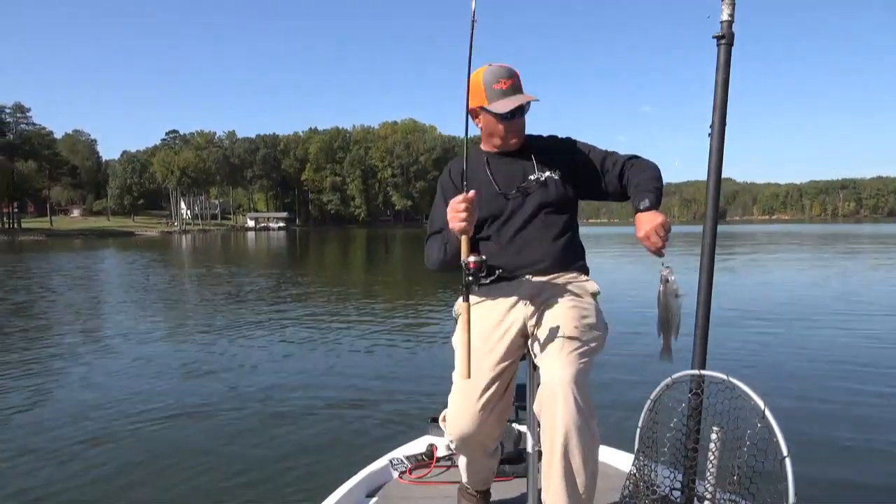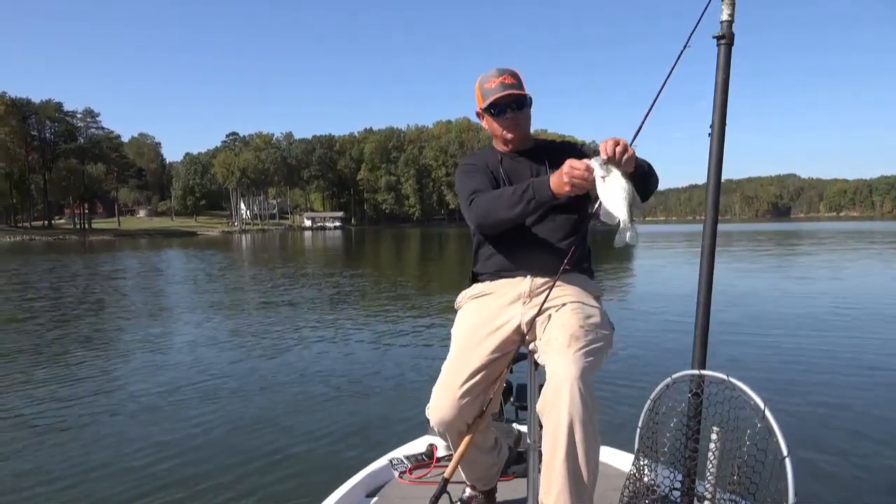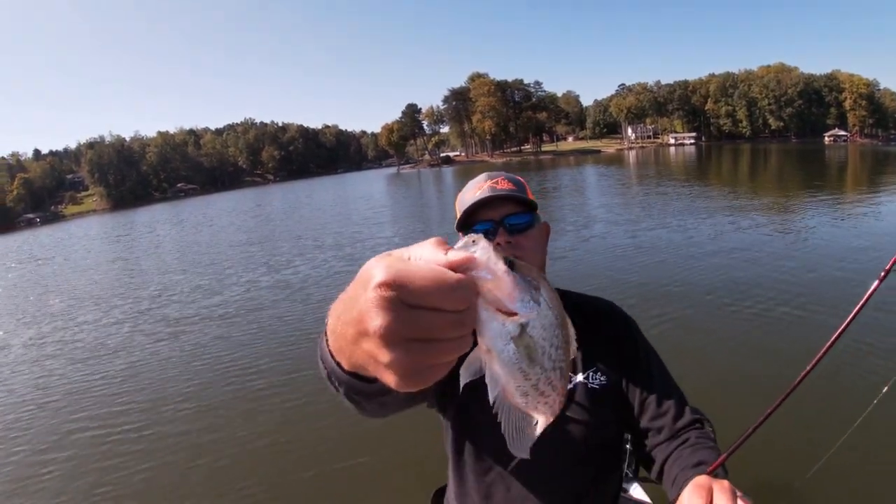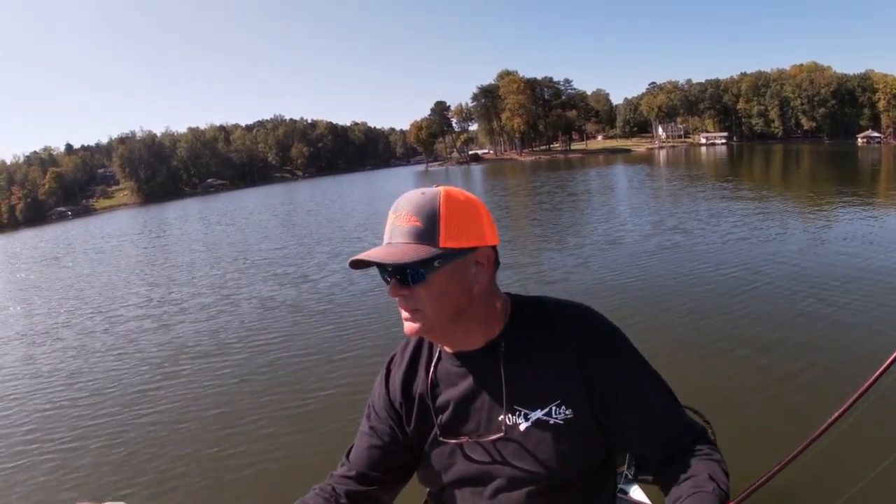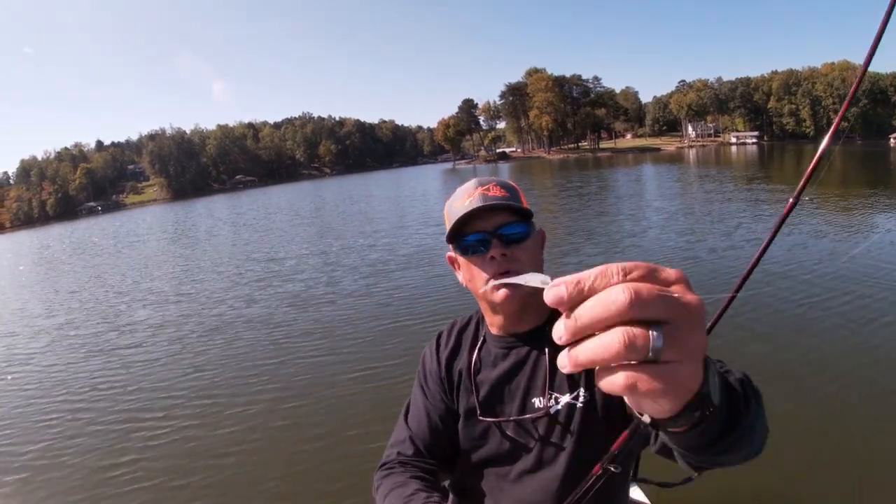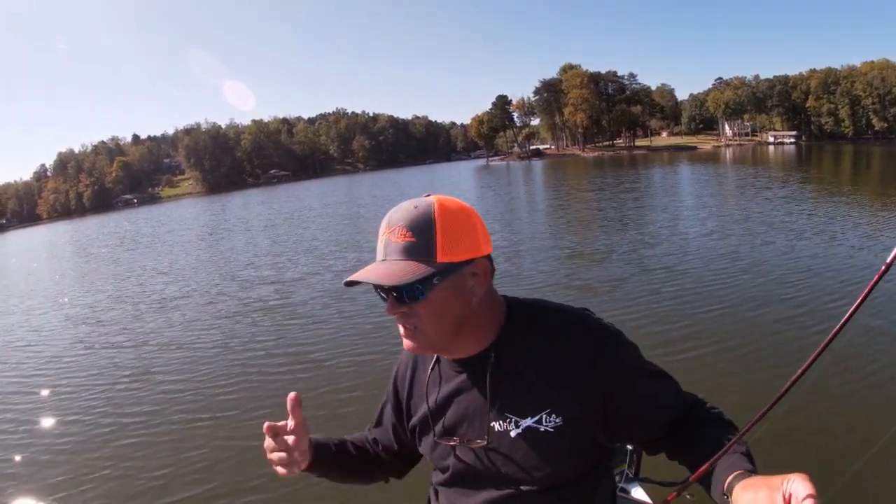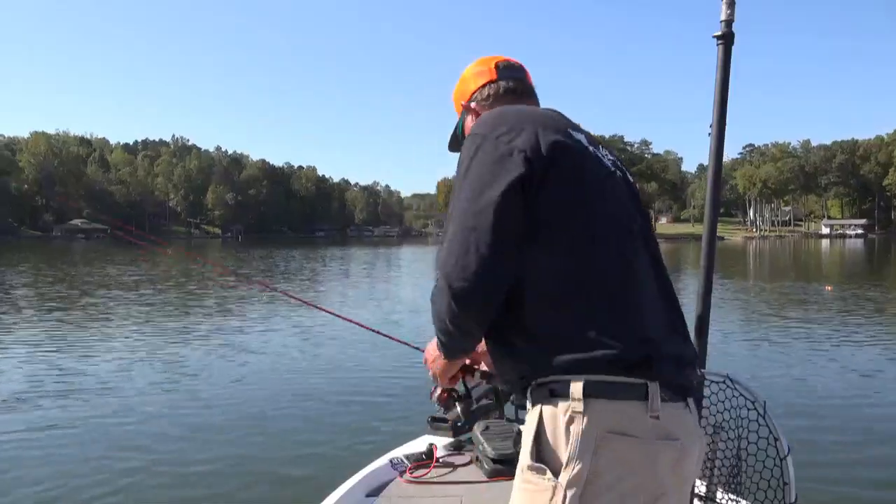A little bit better crappie here. You know, that is a good quality 10.5, 11-inch fish. Boom. That is a good fish, y'all. Anyway, we're gonna turn this one back too. Nice fish, caught him on the monkey milk. So that's why I'm a firm believer. Change colors, give them a different look, and just see what happens.